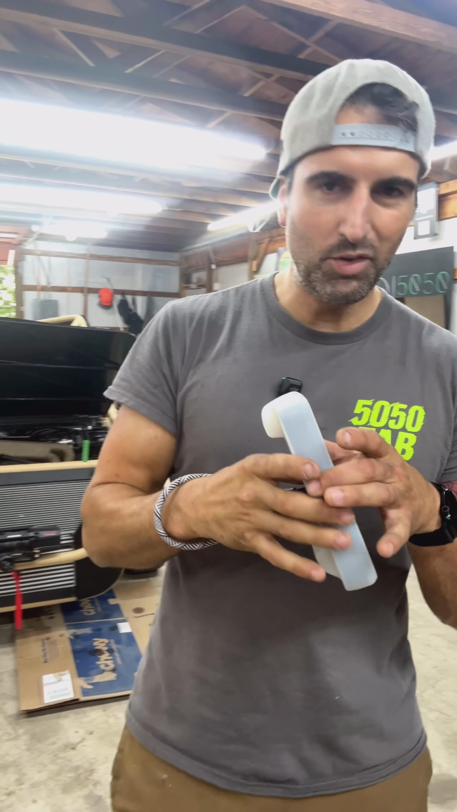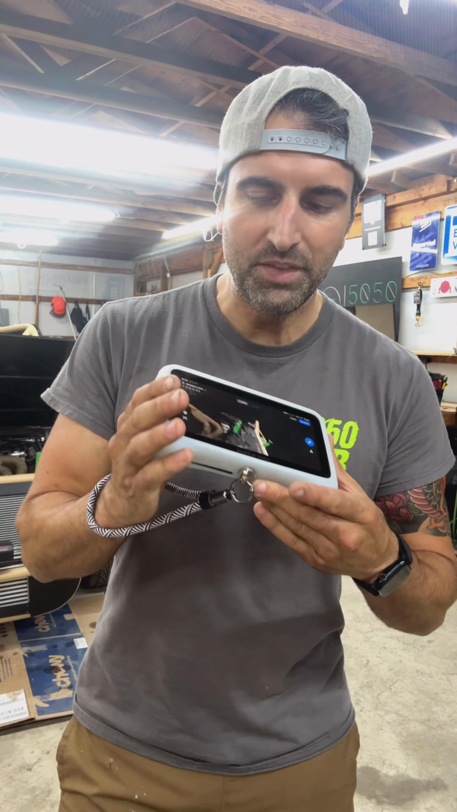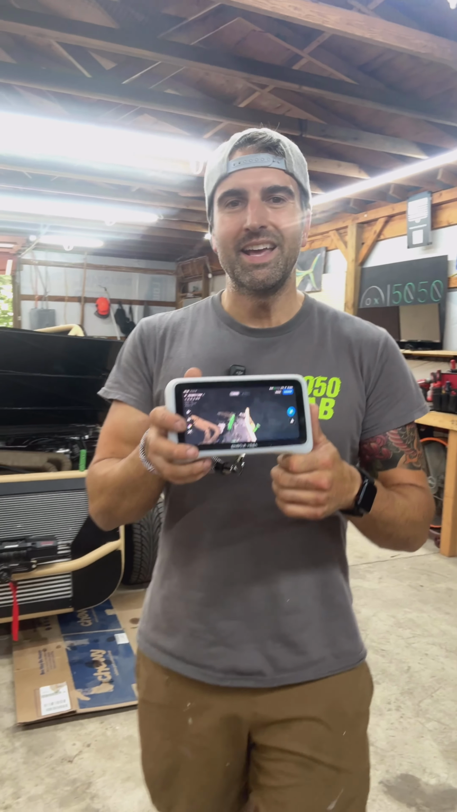This has just been such a versatile tool in the shop. So if you're a car person, if you need to scan like large or small items, you need to be able to scan indoors or outdoors, the Einstar Vega has really been an awesome tool.